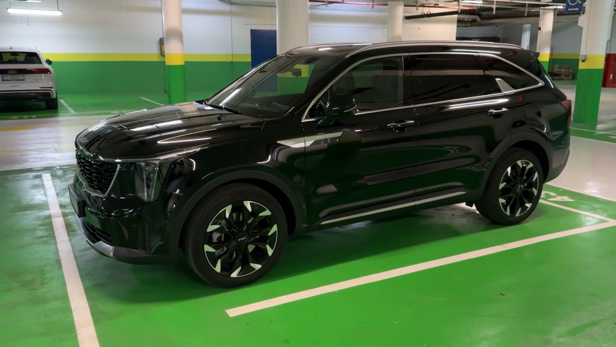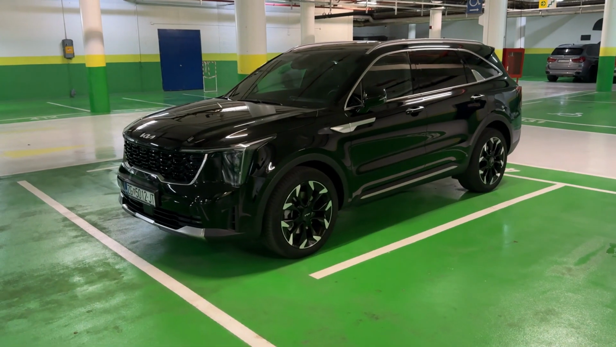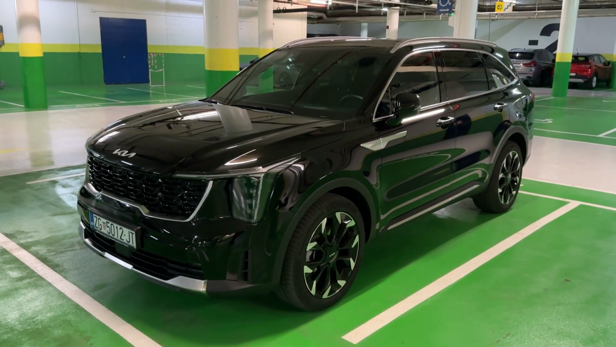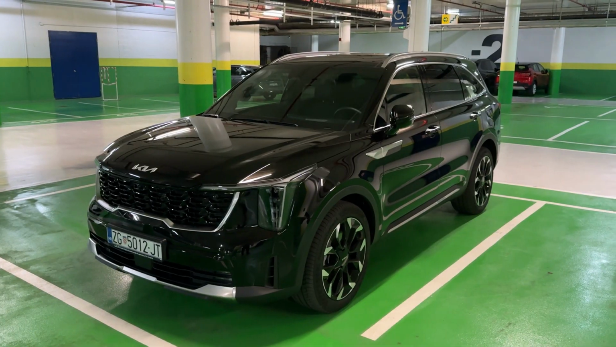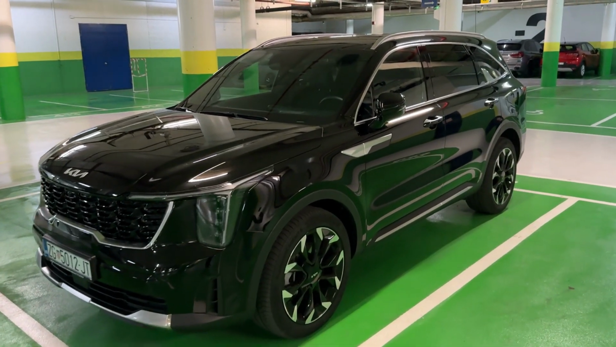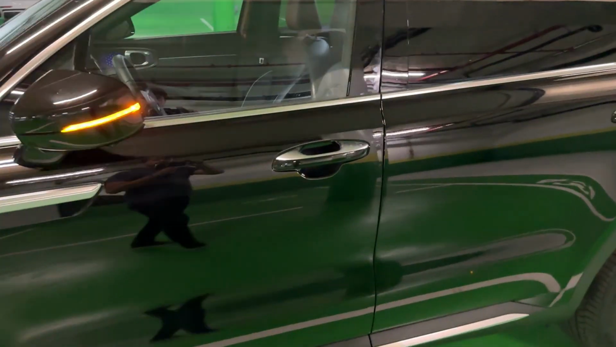So how cool is this? It is so useful. I use this feature in my garage when I have the test cars because it's a tight spot and it's close to the wall. So yeah, big thumb up for this. I think this is such a good function that really helps you. So now we are ready to go on a drive.